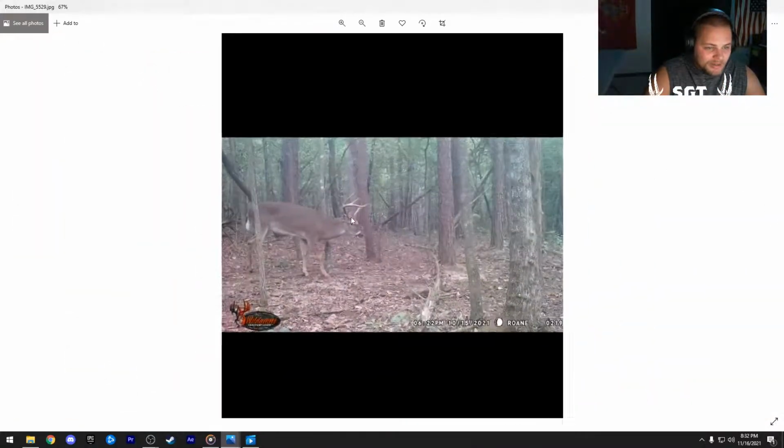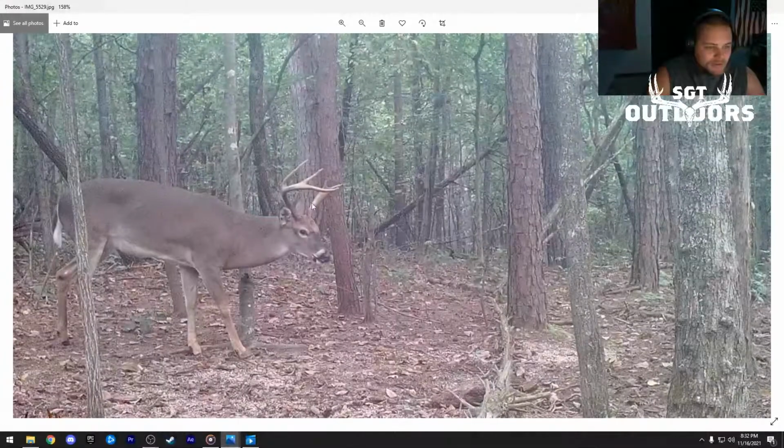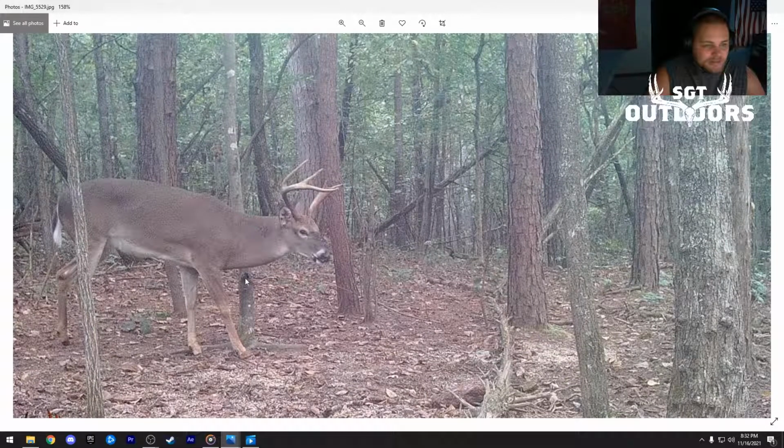Oh, what do we got here? It's a big deer. That's got to be a 3-year-old. Big mass, crazy mass on the one tine on the other side. Do it. Let's send it. You shooting or you passing?